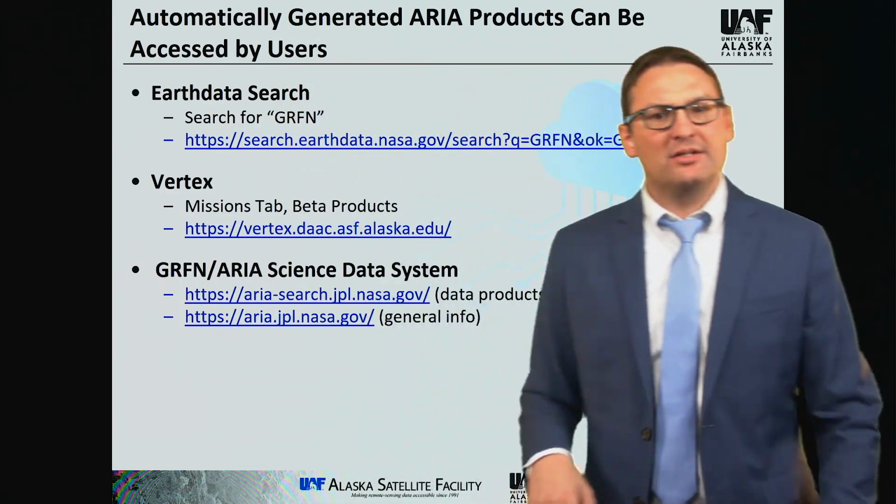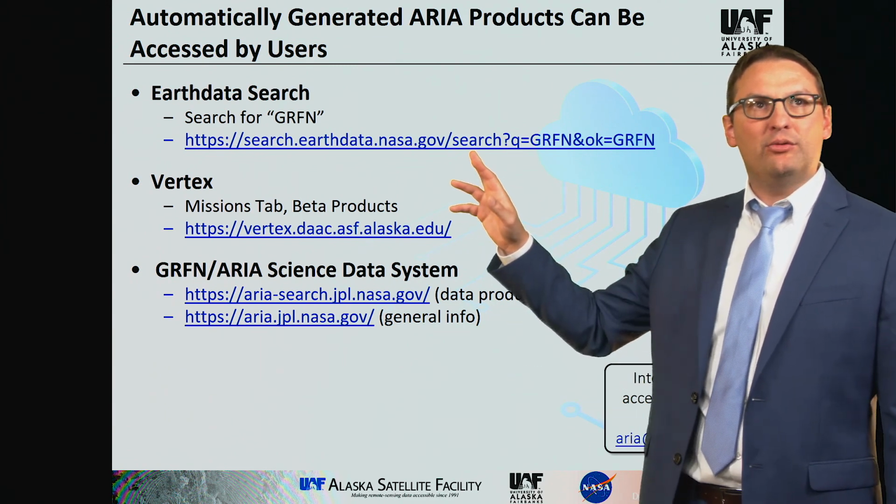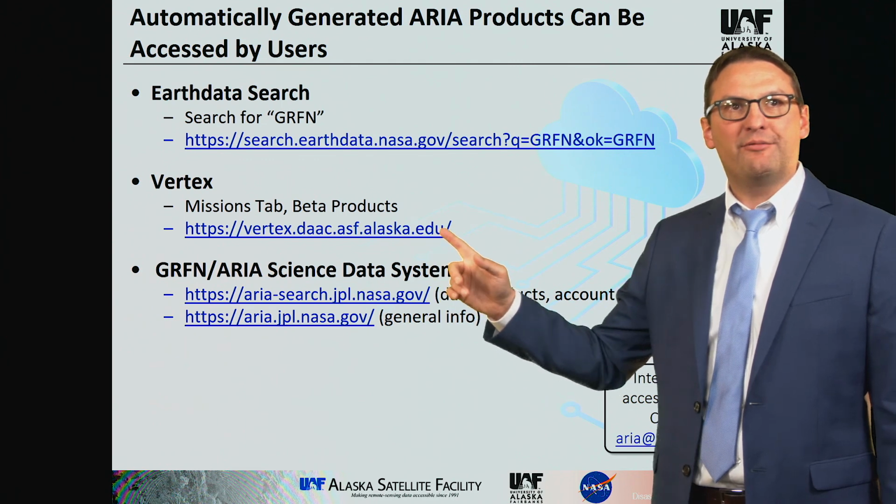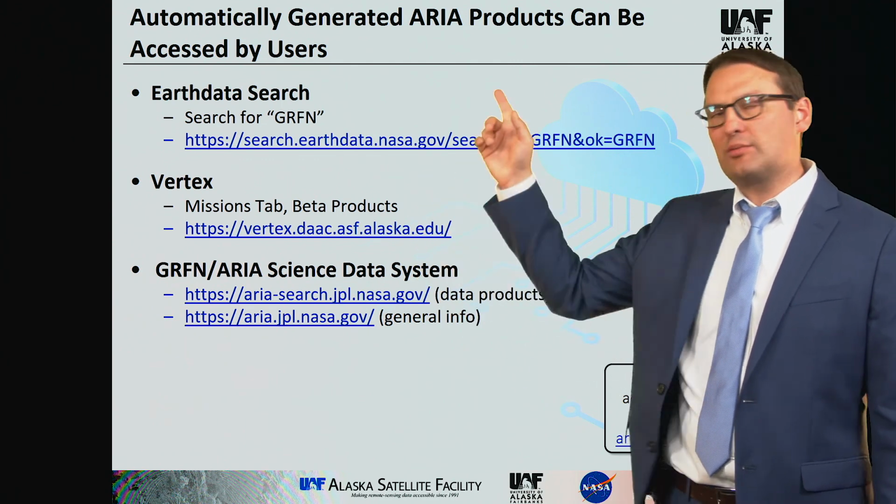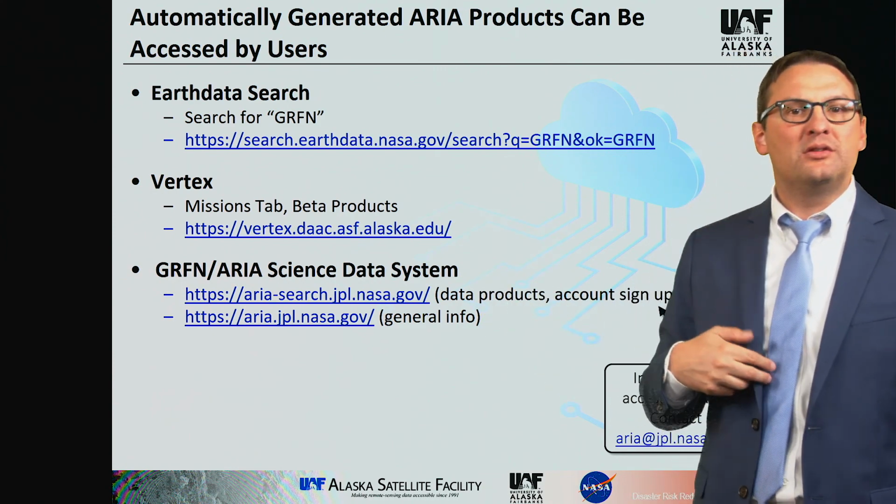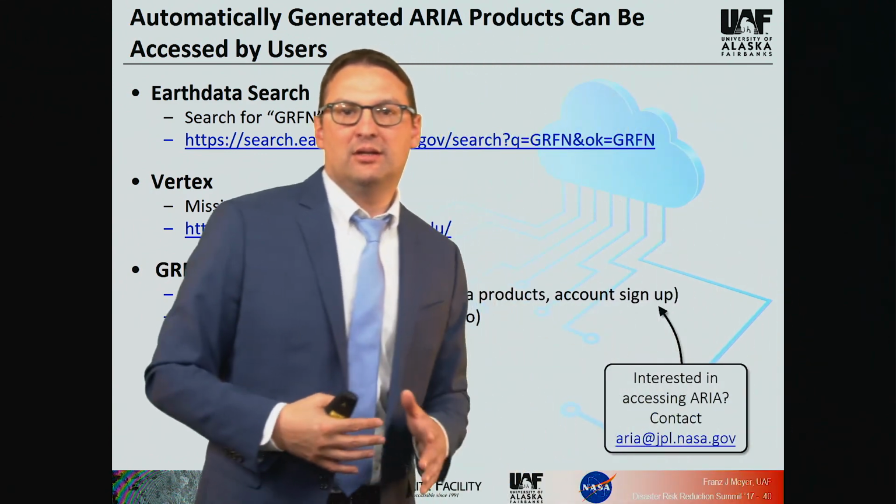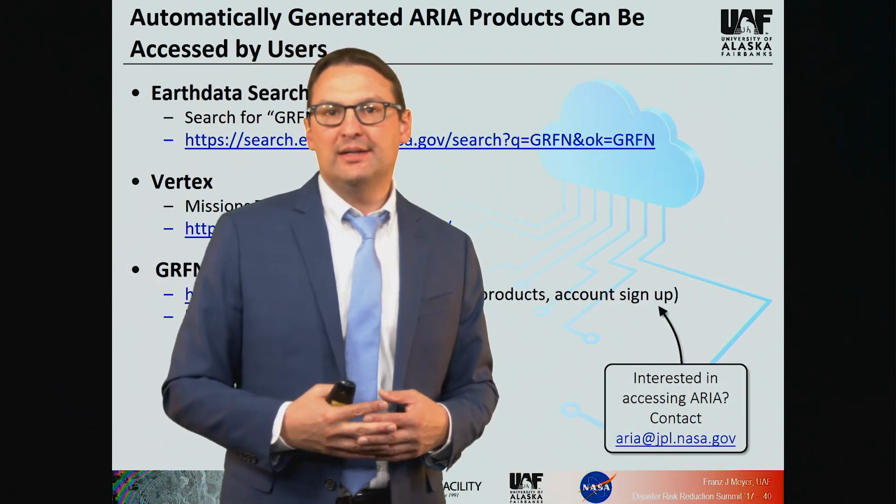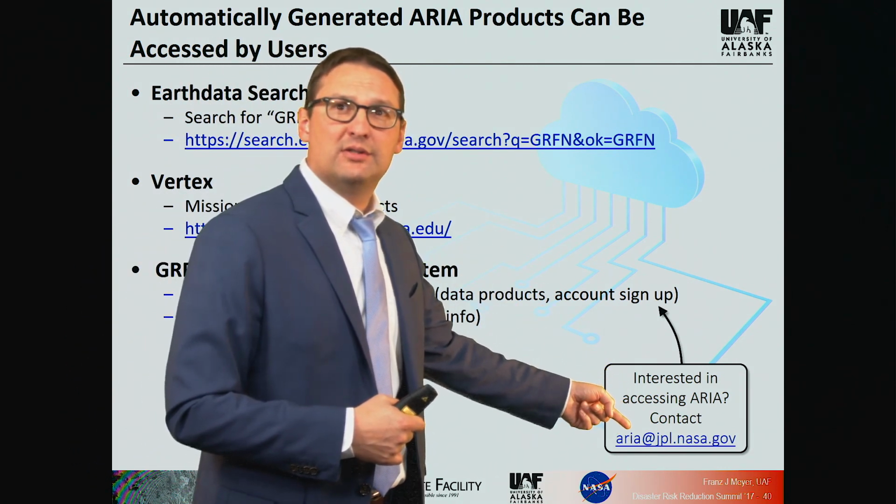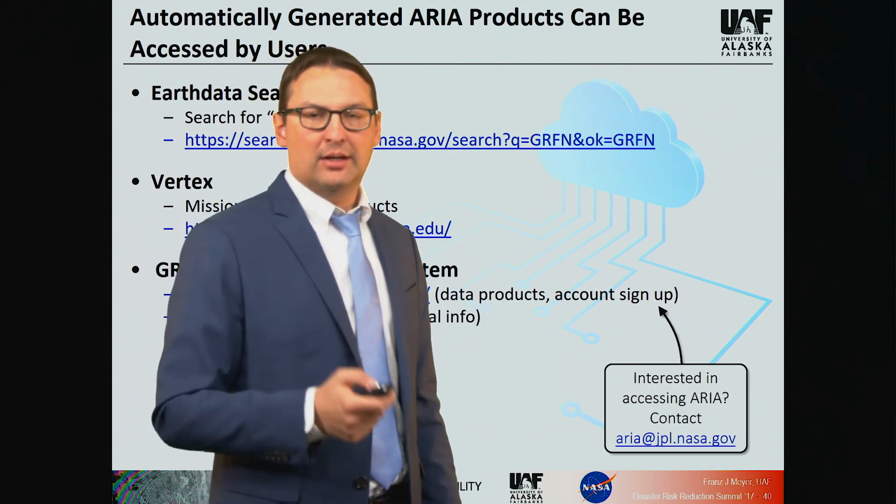Some of the products that are produced by ARIA are also publicly available. They can be found both on Earth Data Search on the NASA archive and on the ASF Vertex search engine. Here are some instructions of where to go and how to find these data sets. If you want to use ARIA yourself, ARIA also has a graphical user interface that users can use to create their own data sets. Please send an email to this email address, and JPL might be able to help you out with an account.